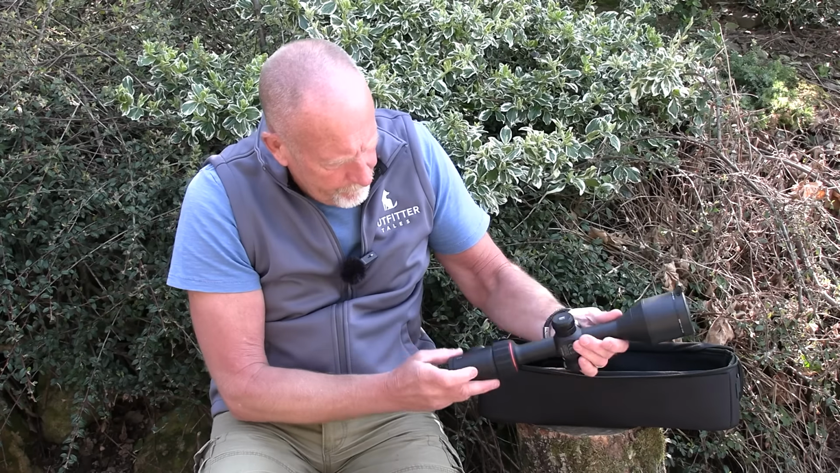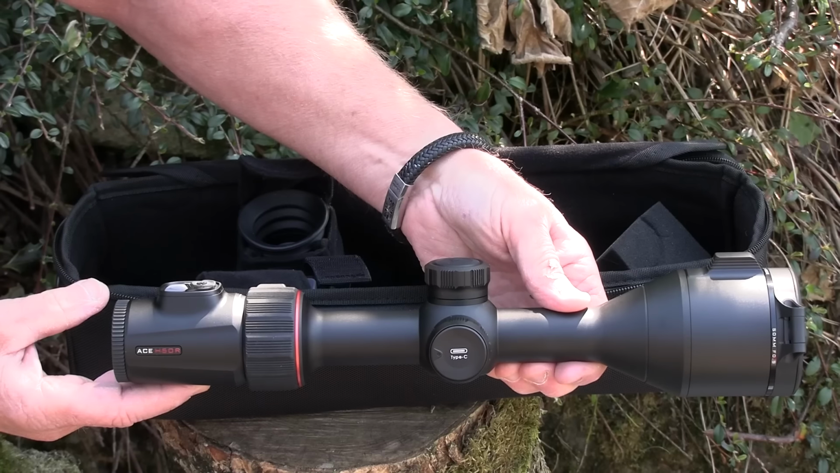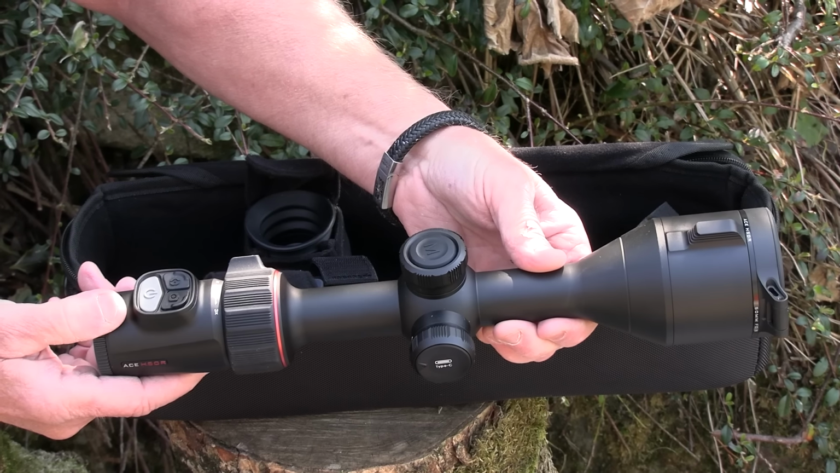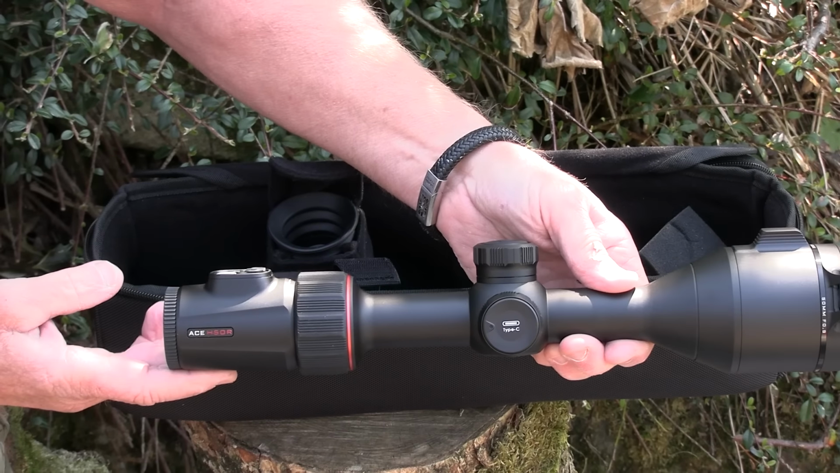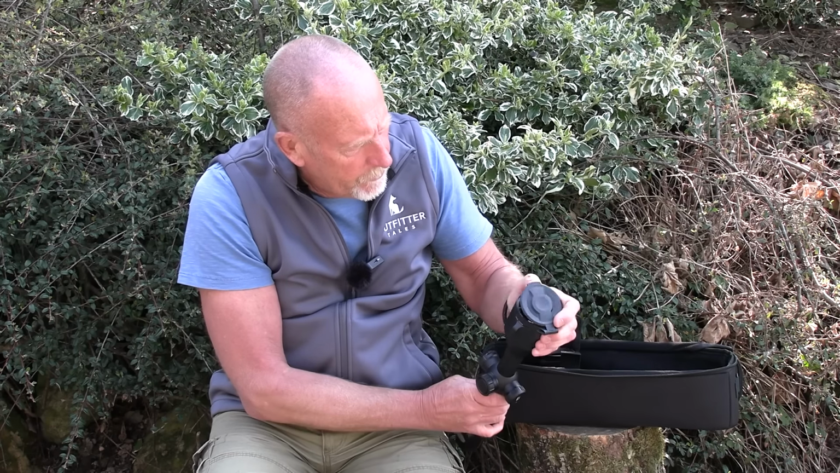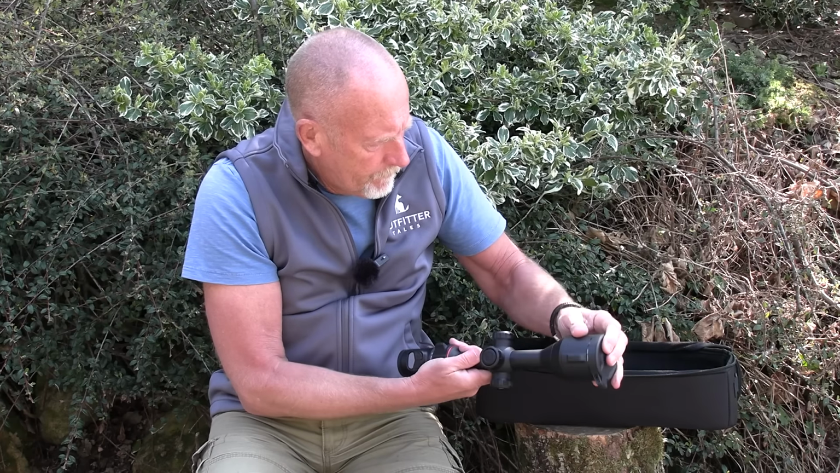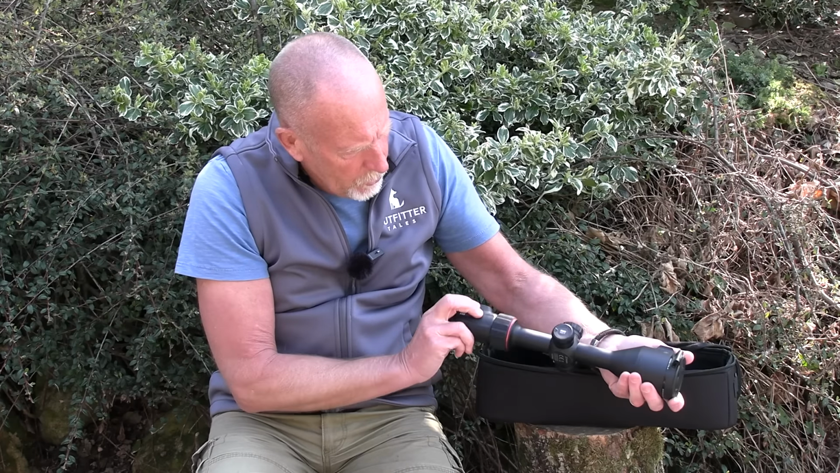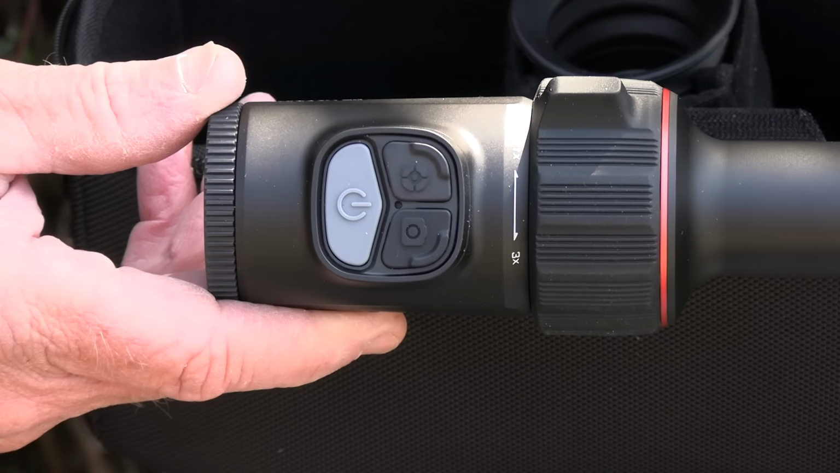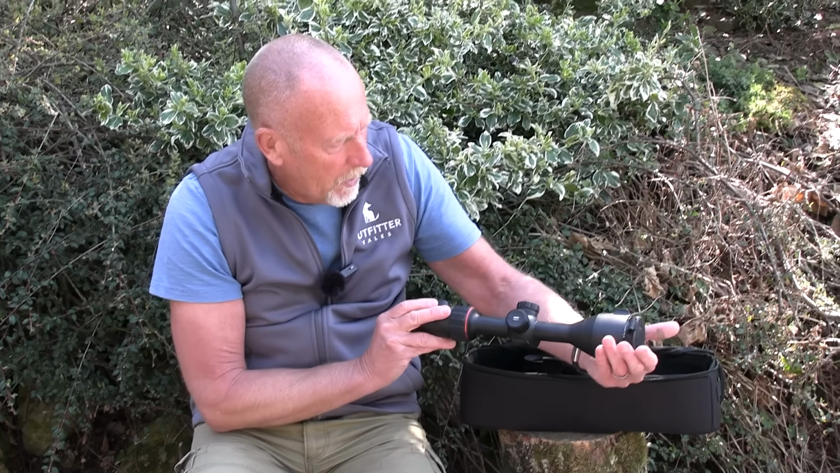So that's the unit itself. Nice bit of weight to that actually. Again, pretty standard, intuitive controls. Zoom. We've got a lens cover. So as much as I know about this unit is here in my hand, and other than that no research done whatsoever, so I'll read the book, we'll get it on a scope and we'll get that out in the field.